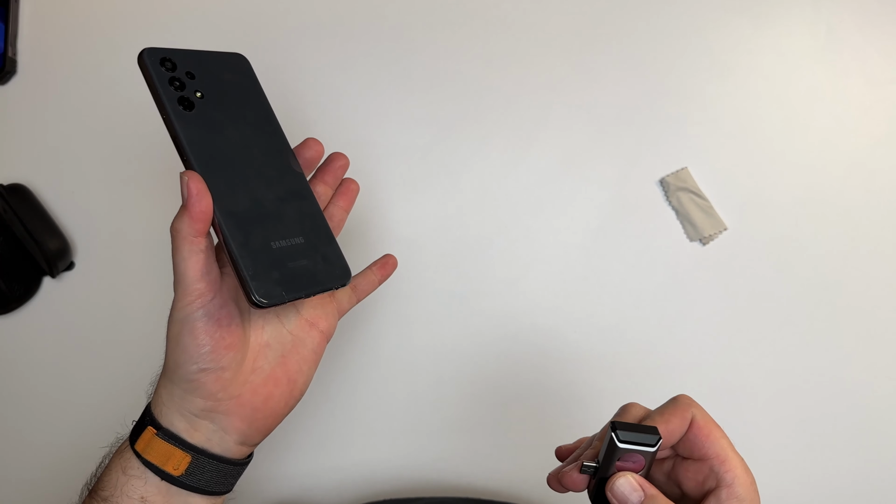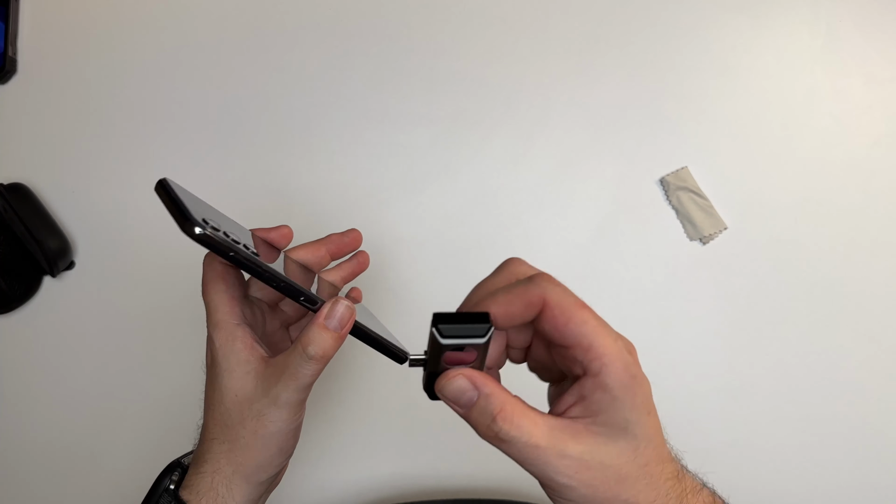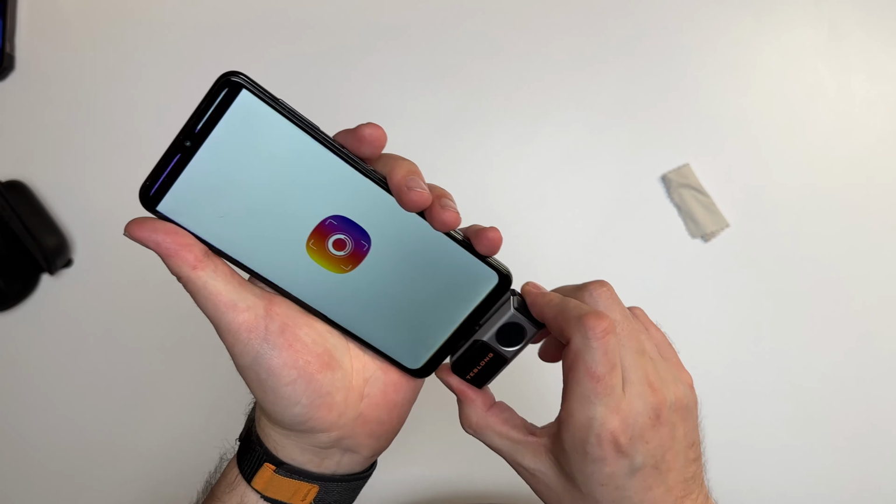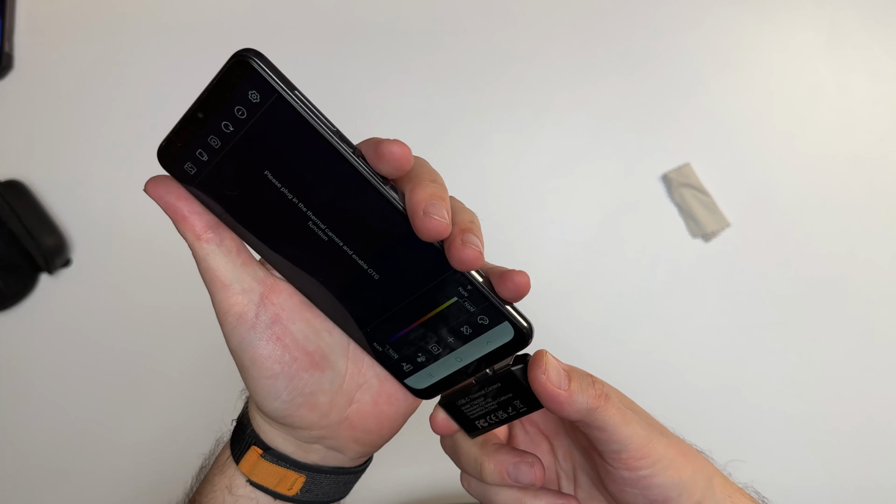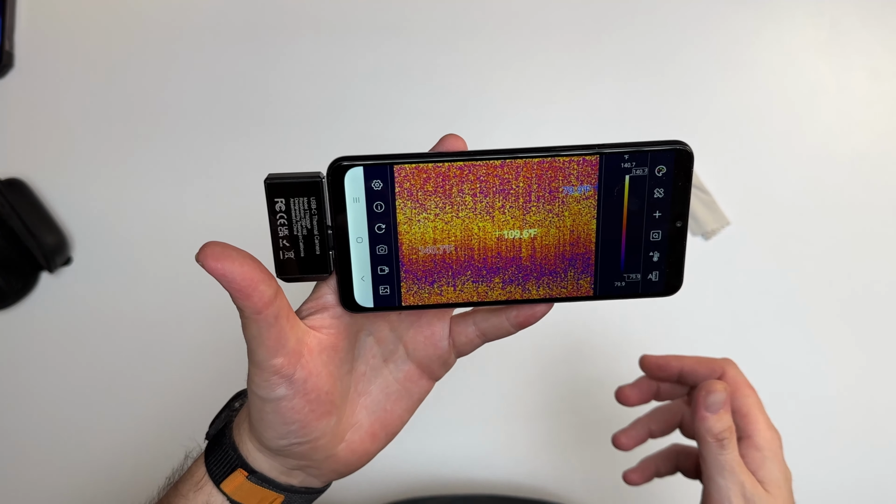Now I do have this A32 that I've had laying around for a while, and it will work on that one without a case. All right, so let's go ahead and plug it in. Oh, wait, oh, wrong way. And it will automatically open that up as well, the app. So there is an app that you will download, you will install it. All right, so I'm not sure.